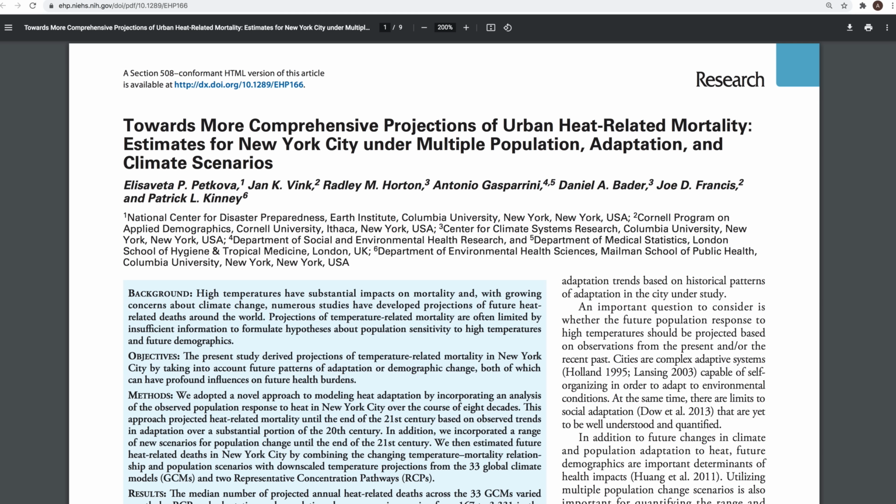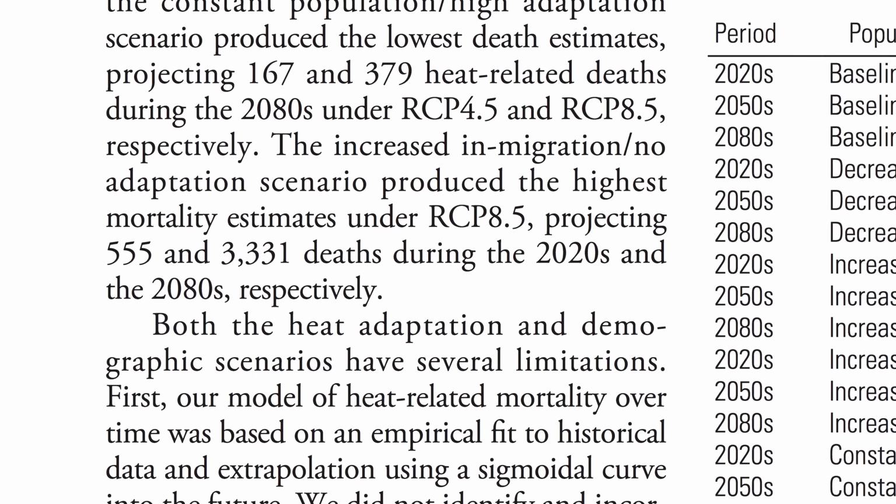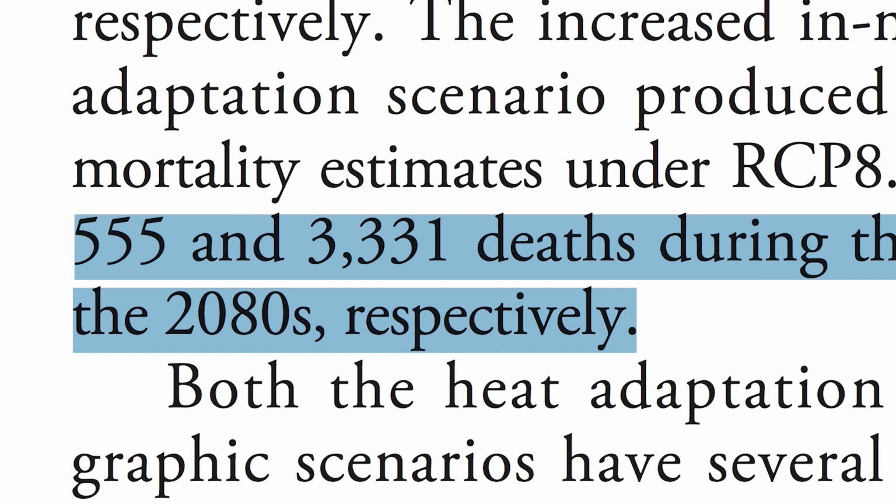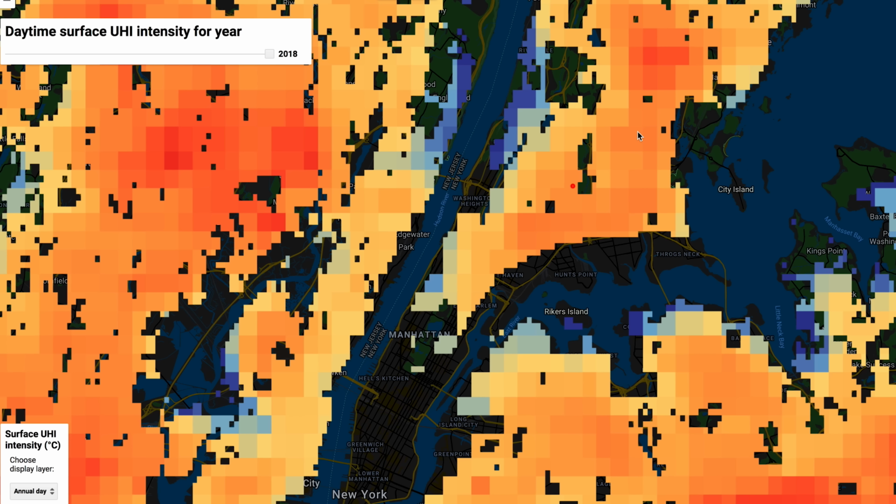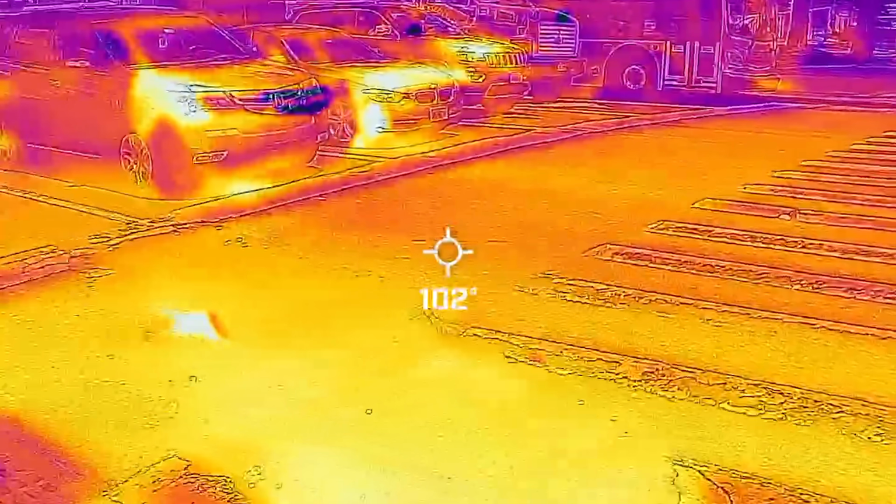One study estimates that there are already around 600 heat-related deaths in New York City each year. By 2080, that could climb up to 3,300 deaths annually if nothing is done to tackle climate change. While it doesn't solve the climate crisis, better data can still be a tool for people in heat-vulnerable communities to move the pendulum in the other direction.